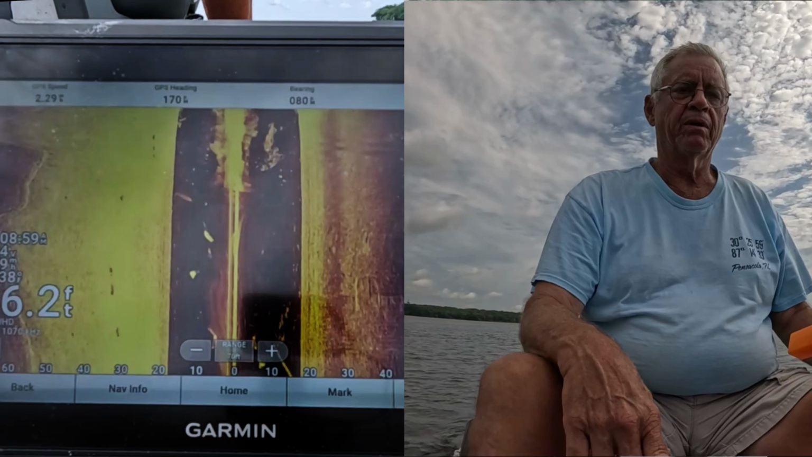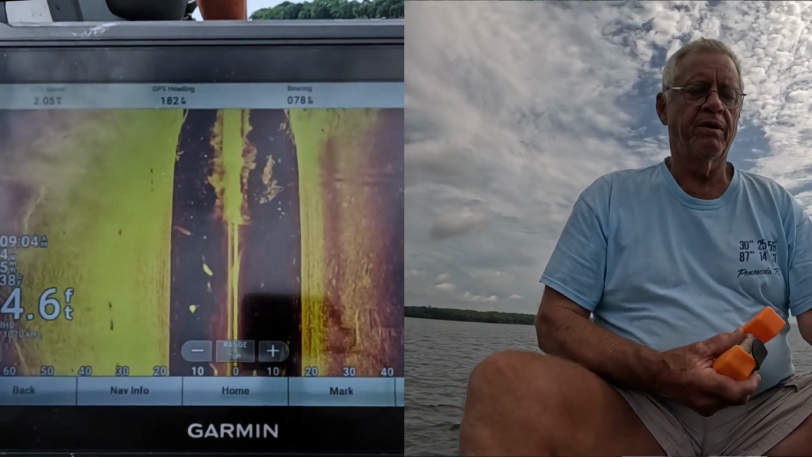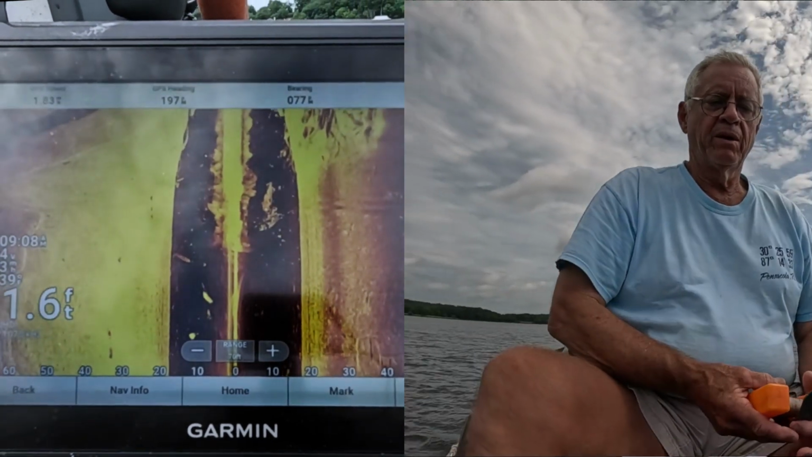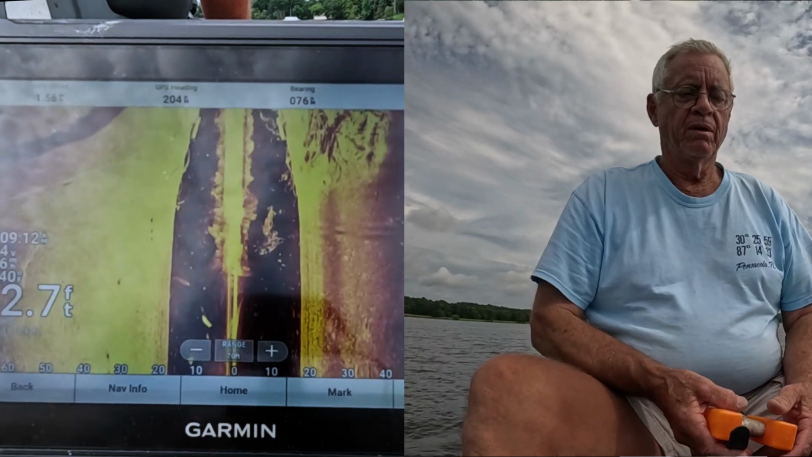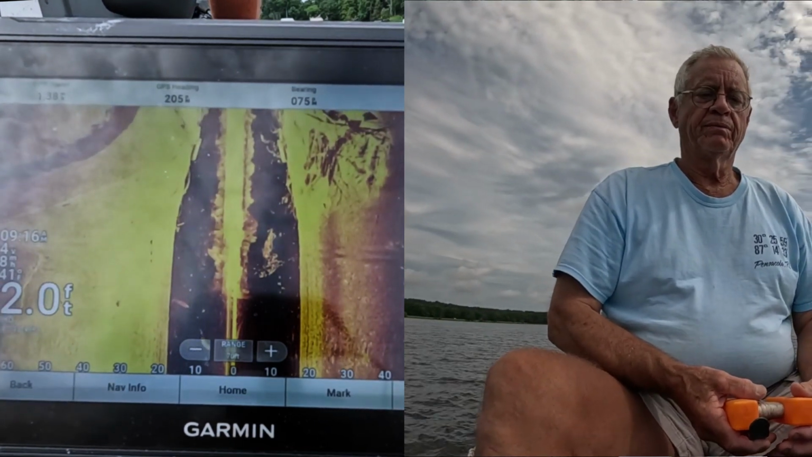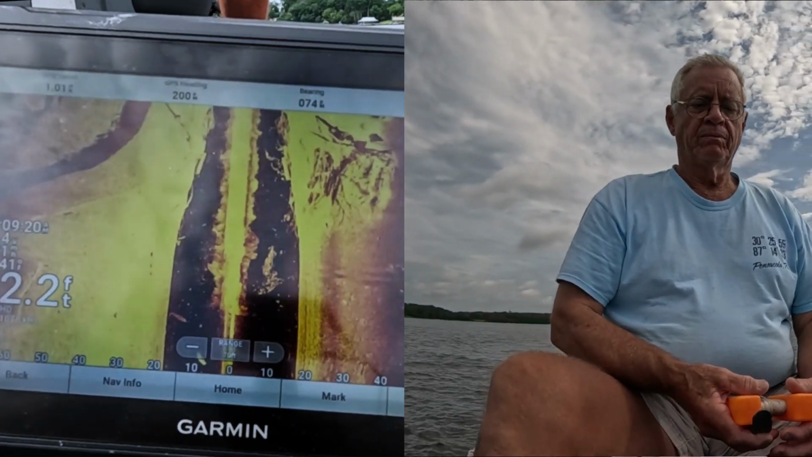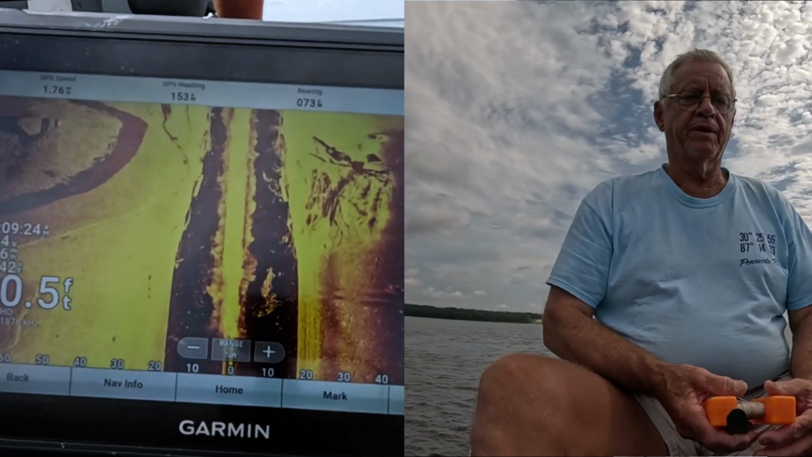When you come up to it, see, there it is on the Livescope right there. It's pretty easy to see. So I'm going to turn off to the side of it just a little bit to run by it. Now we're basically just using our side scan sonar. Now there's some stuff down there in it.